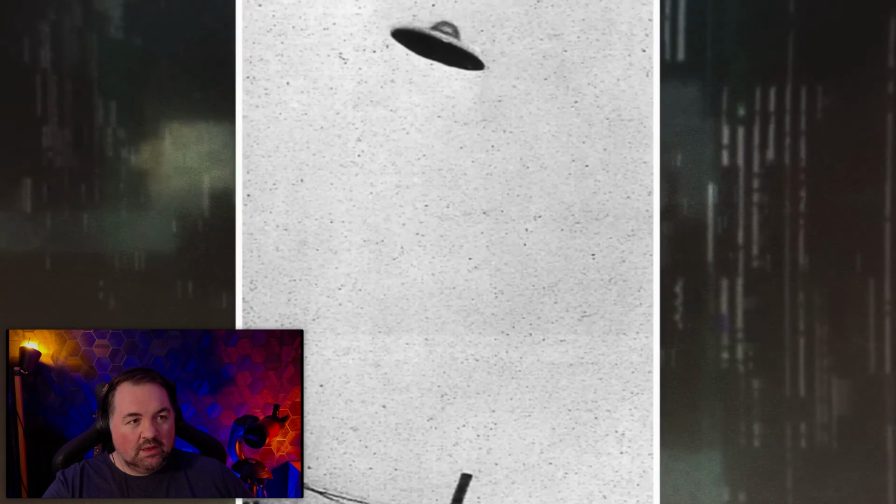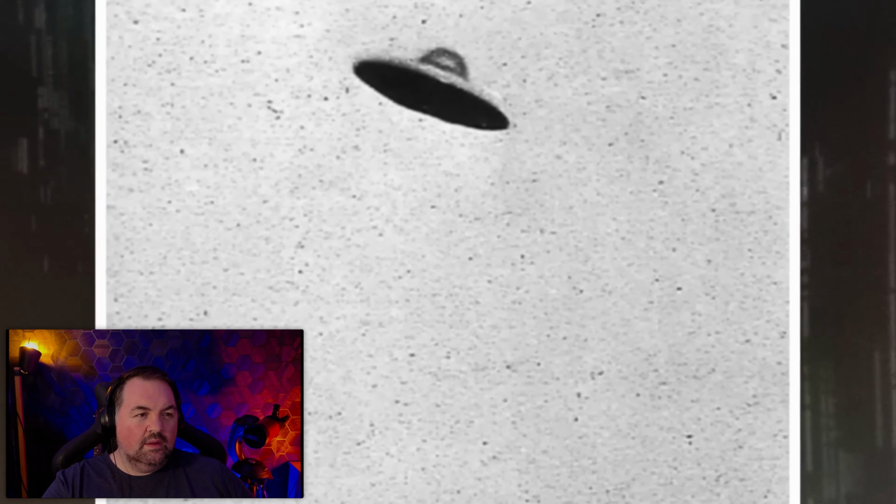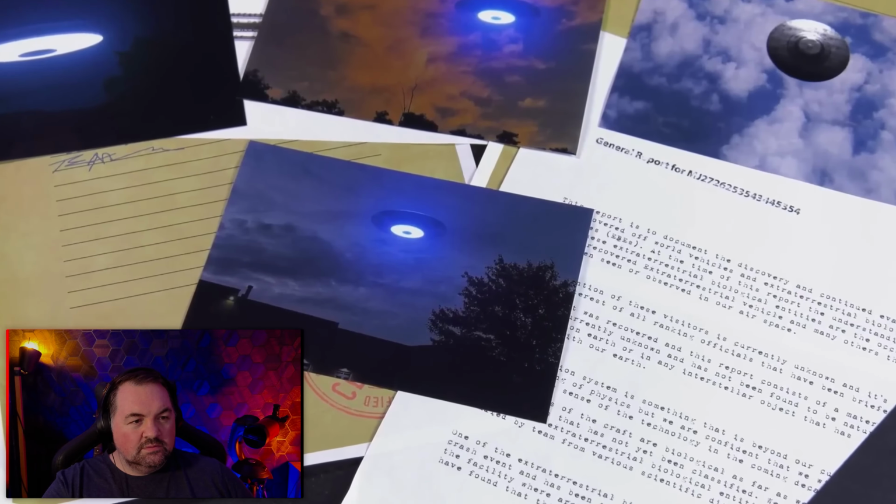That photo captured what looks like a solid, metallic, disc-shaped craft in flight. It had a dome on top and was estimated to be about 30 feet in diameter. But whether the Passaic craft or this one in Devon are actually extraterrestrial, that's the ultimate question. UFOs do exist in the sense of we cannot simply identify everything in the sky in a given moment. We do not have enough data, therefore it remains unidentified.